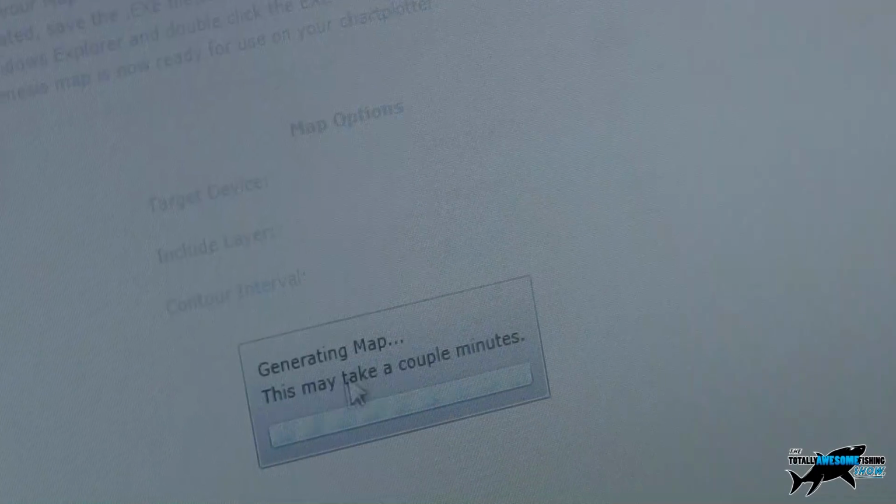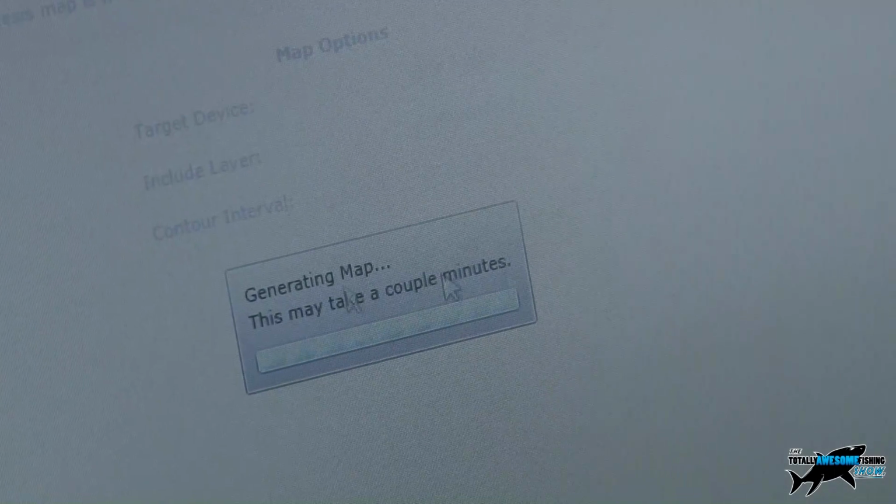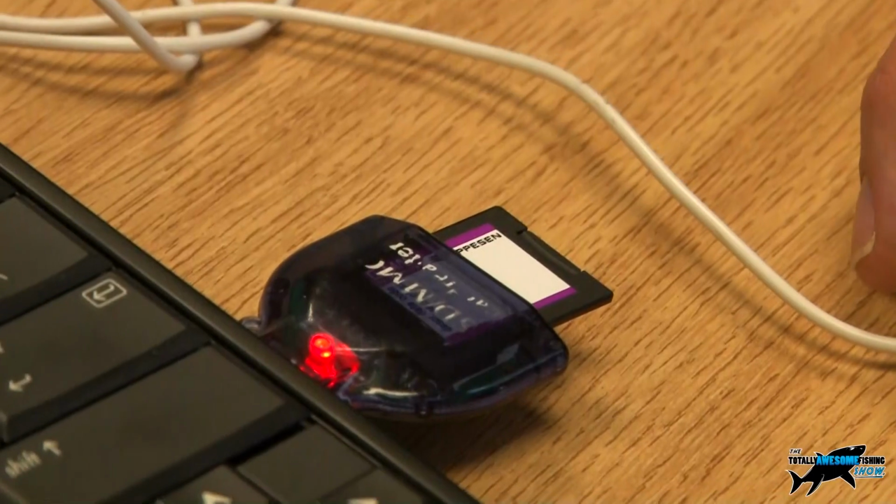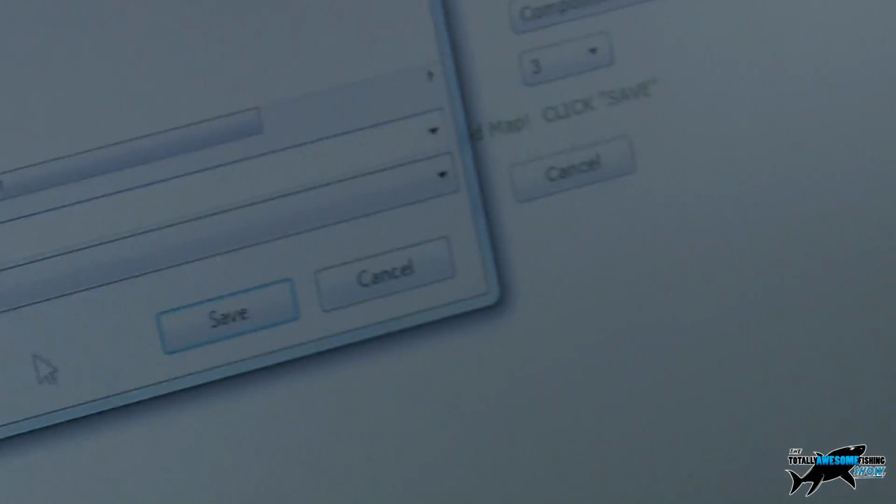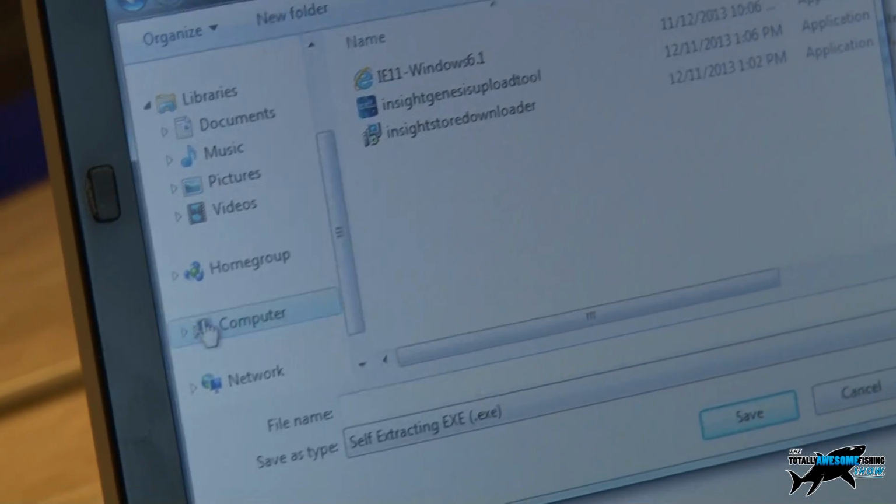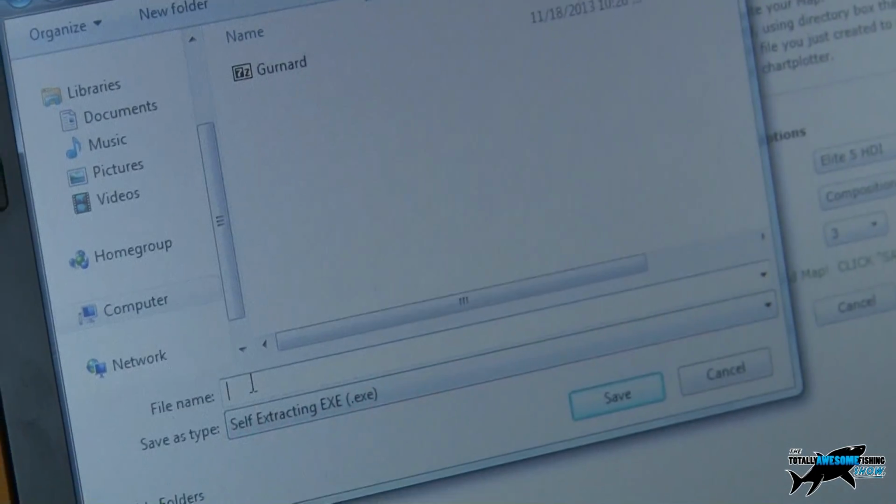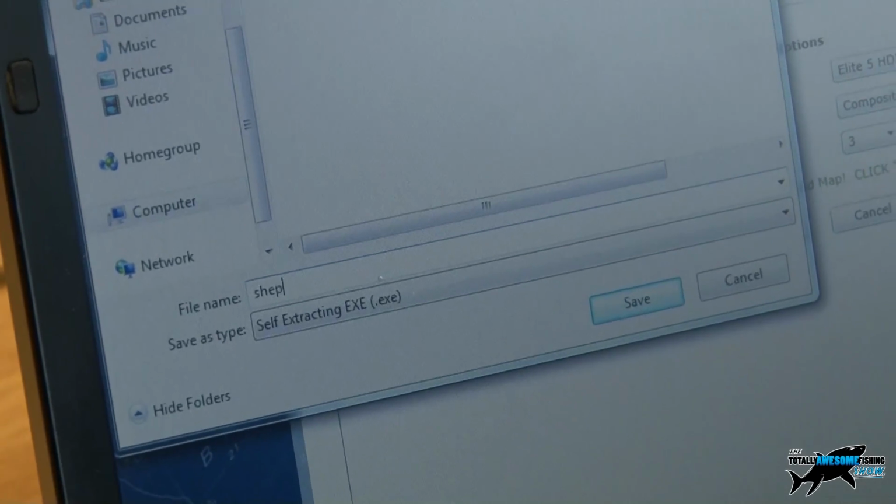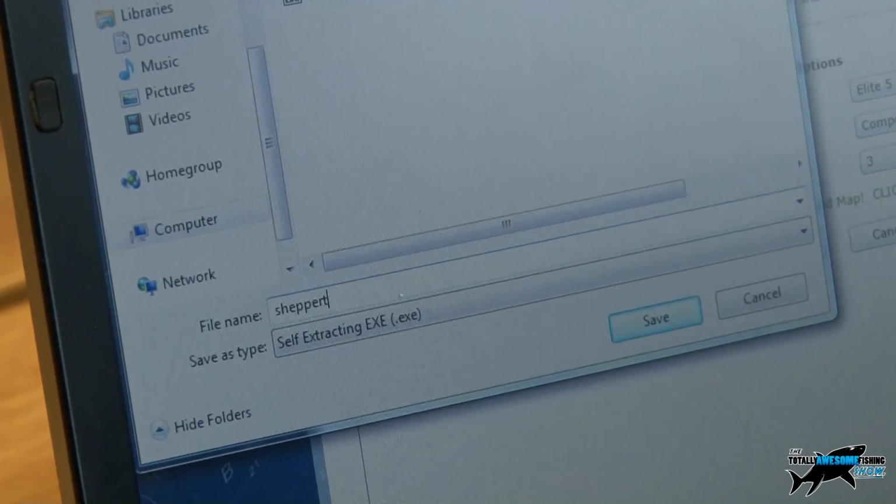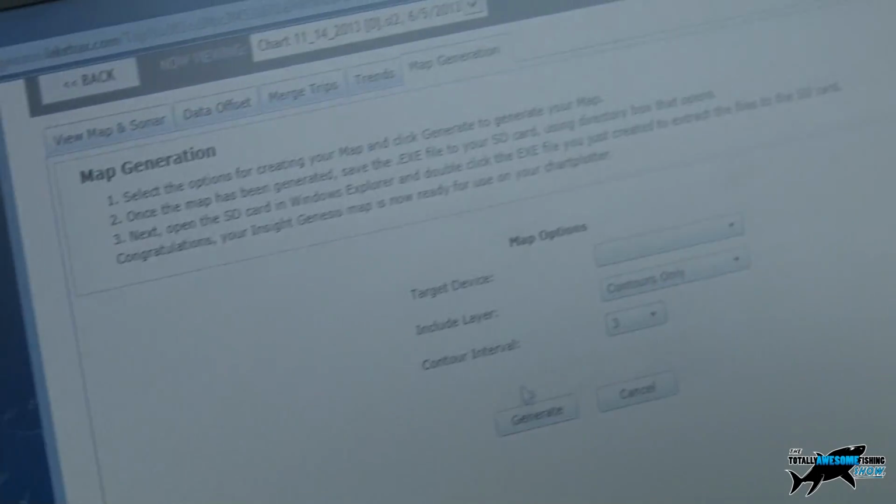So if I click generate here, we'll just give it a couple of minutes while it generates it into a mapping file. It now gives me the option to save it. So all I do is go save, and then I'll choose the card as the destination, and we'll give it a name. We'll just call it Shepperton, as that's where we were, and just click save.